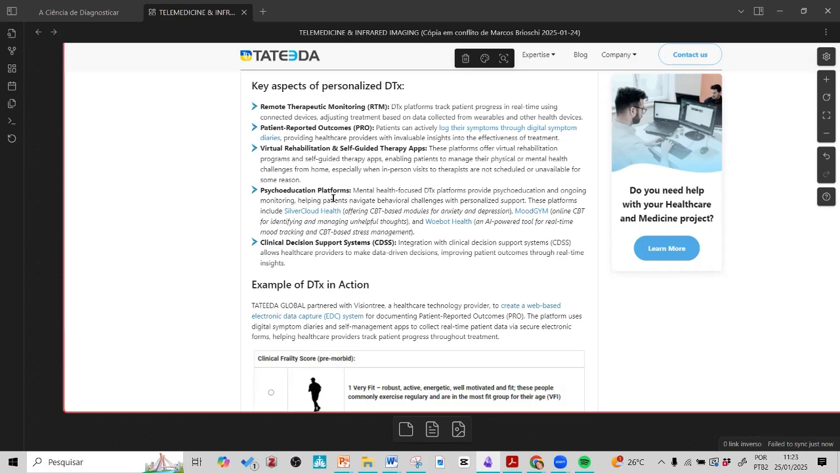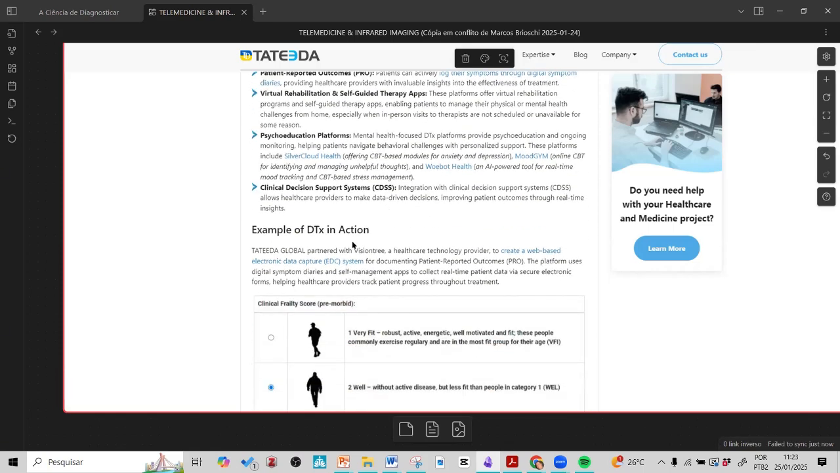So what can I do in this situation? What is the next step? Is it urgent, is it not urgent? And also, when you show a diabetic patient the problem on his foot and compare it with a normal foot and say, oh, your foot is totally different from the normal one, we are doing psychoeducation. We are educating our patients. And so by telemedicine, it's possible to increase that.